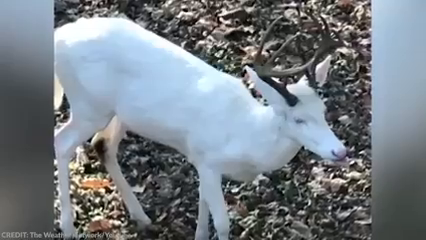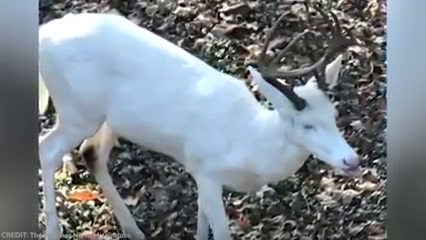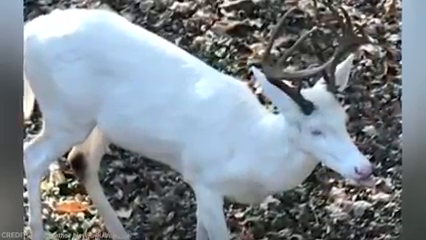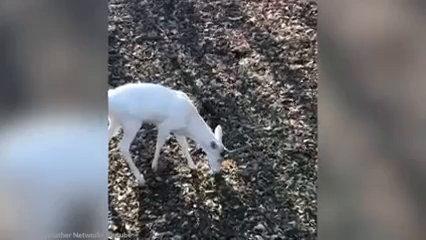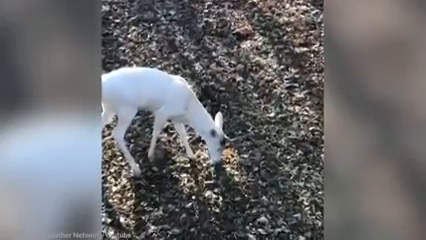Albino deers are quite rare in nature, and they don't often appear in nature. That's why it's illegal to shoot or kill them. Thankfully, this man shot the albino deer only with his camera and shared the amazing footage online, where many of his fellow hunters and the locals are fascinated by the pure white coat of the deer.